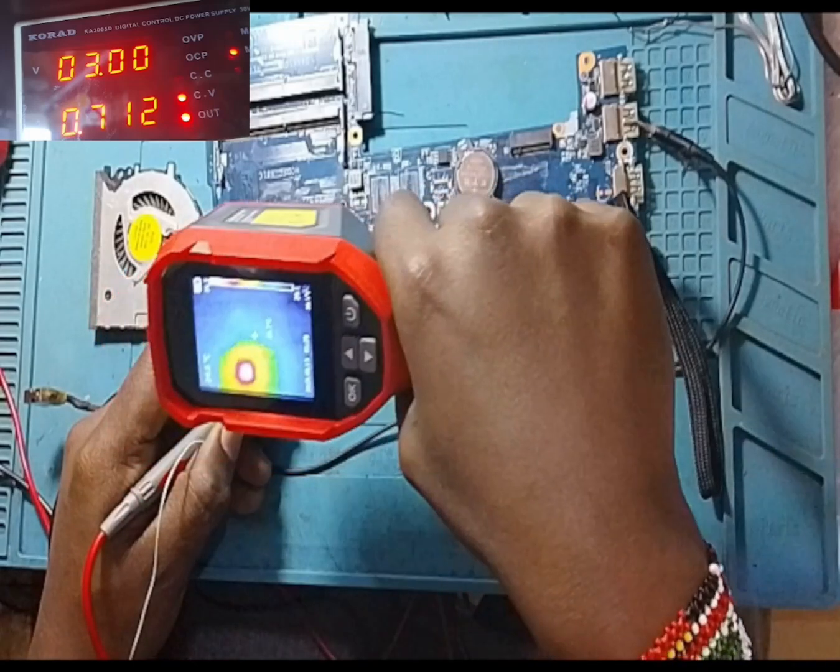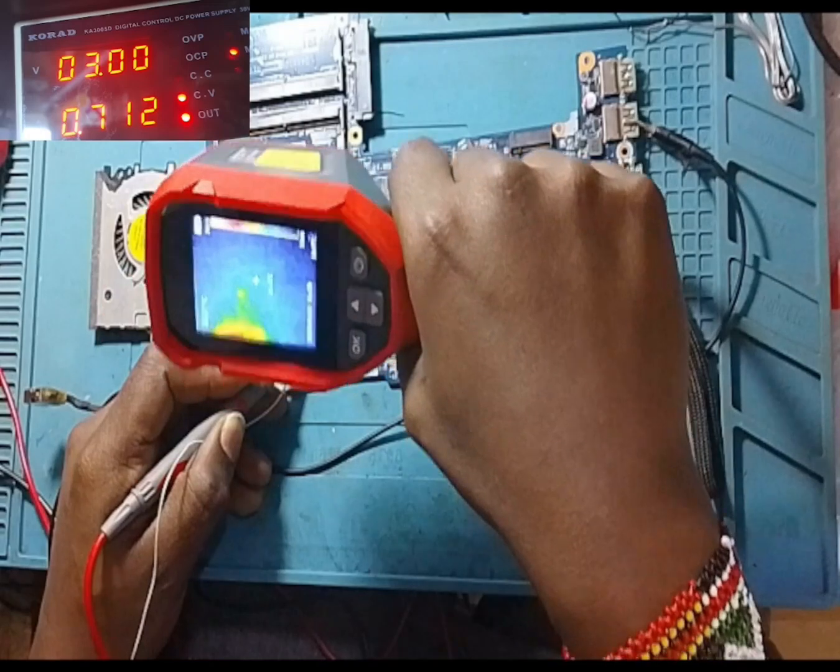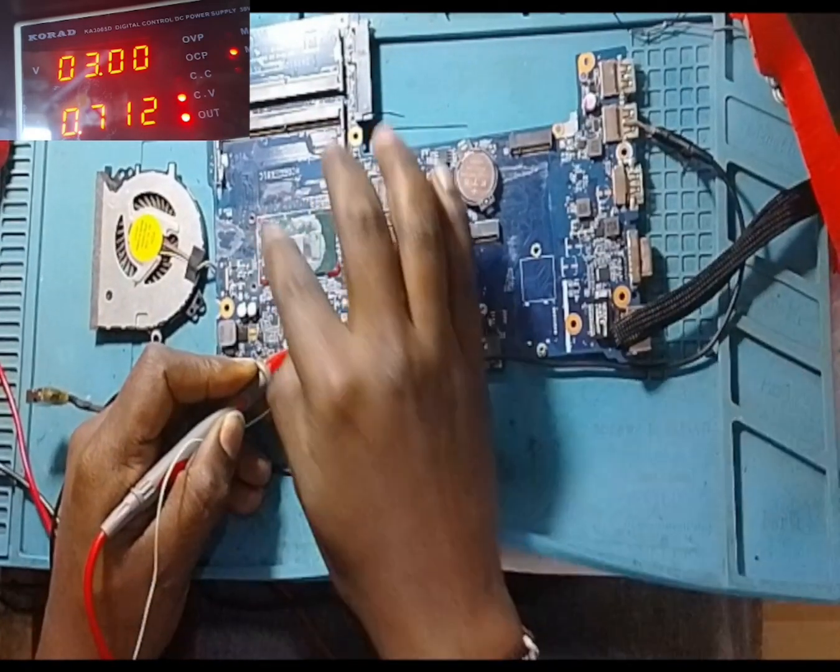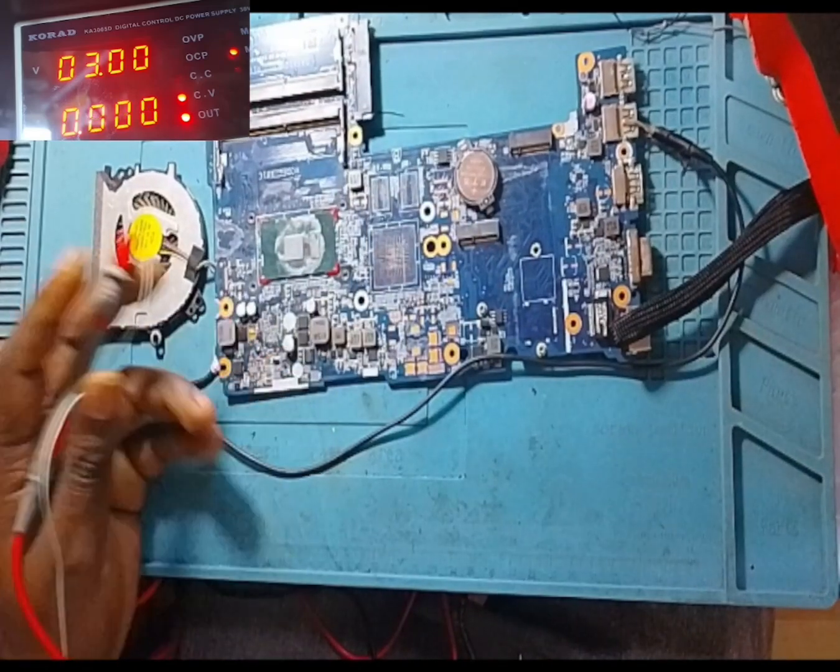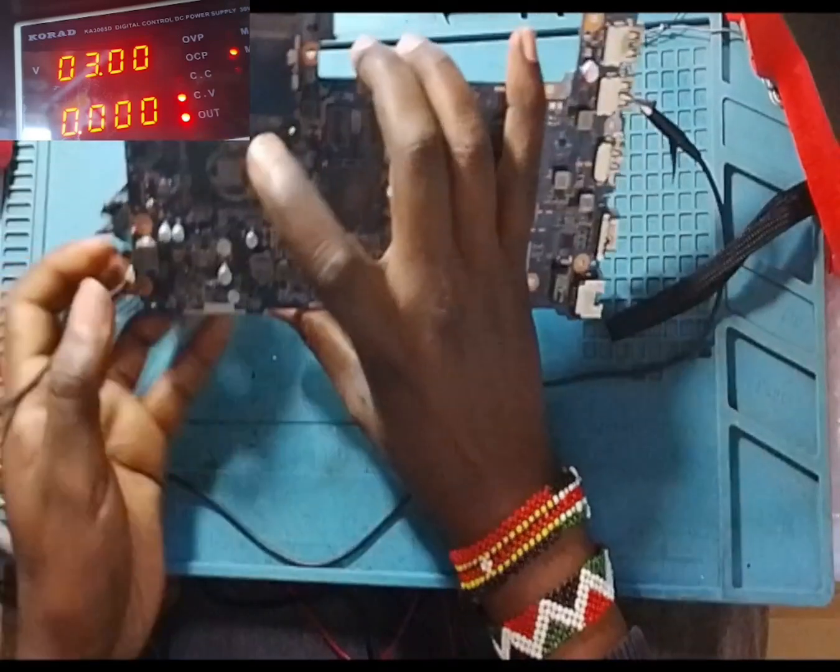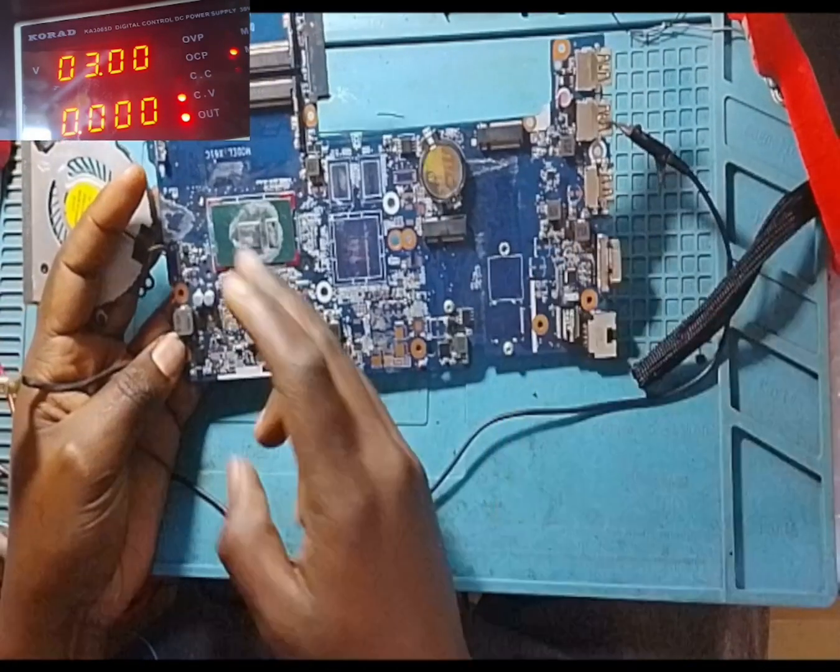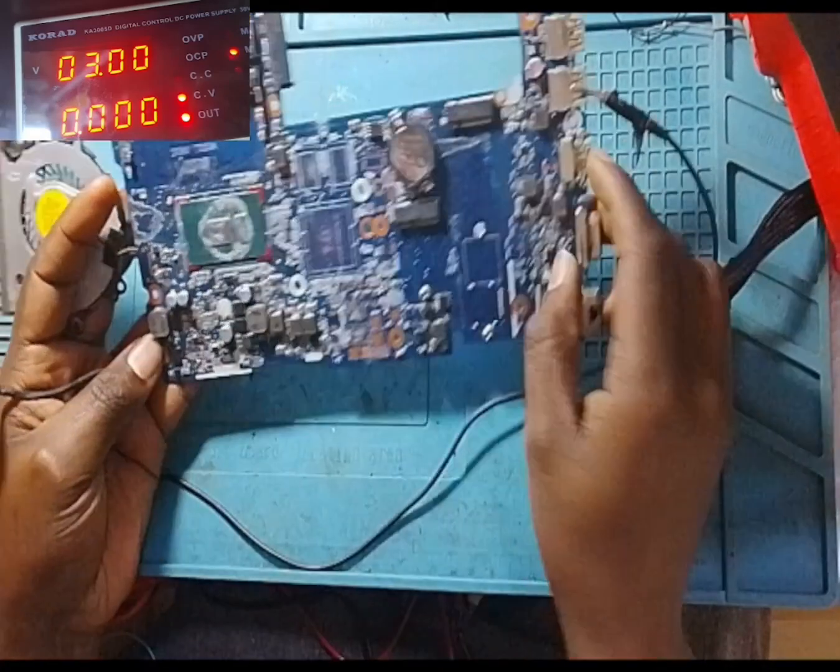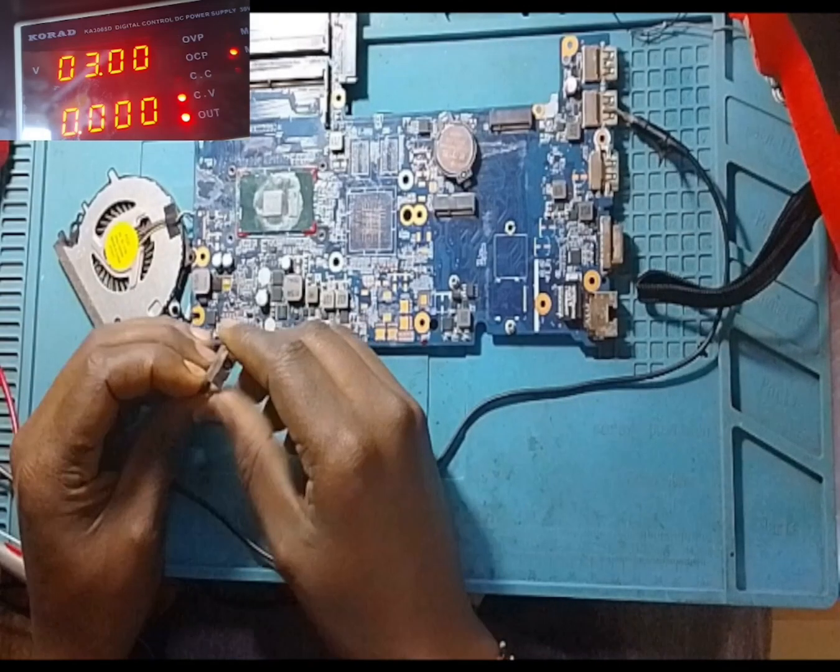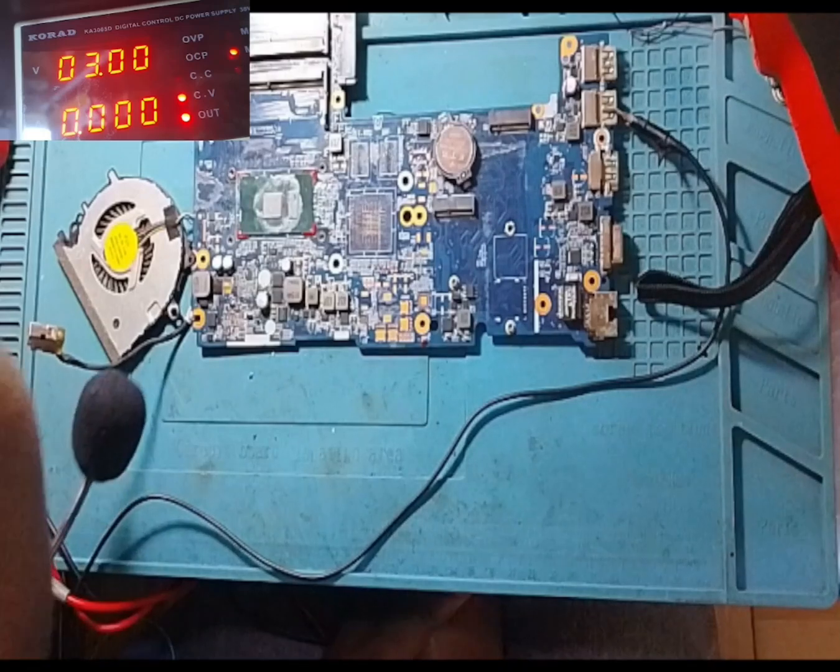You will keep struggling, trying to repair the motherboard. But the only way to repair this motherboard is by changing the processor, the CPU of the motherboard. There's no other way. So such motherboards, we call them dead, because it is so expensive to change the CPU. So the client has only to buy the whole motherboard. So that's how easy it is to detect a dead processor, by using a thermal camera.